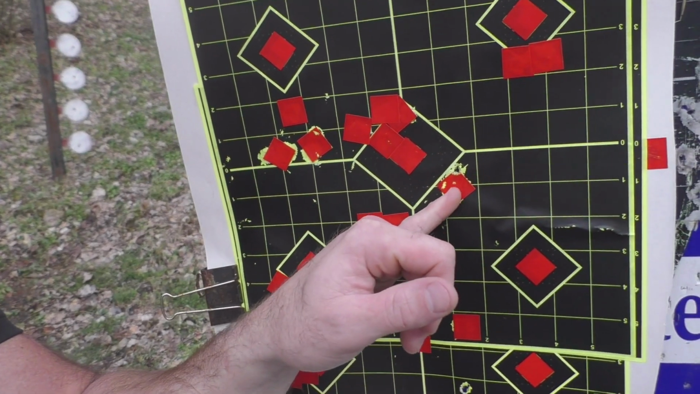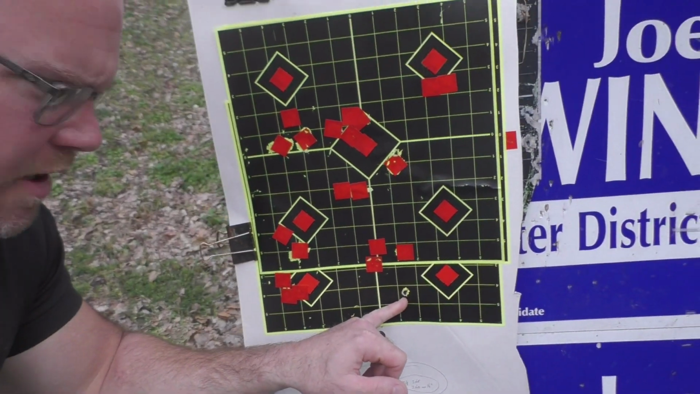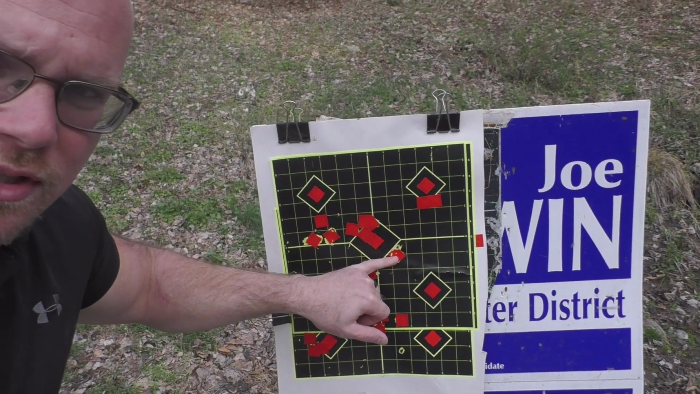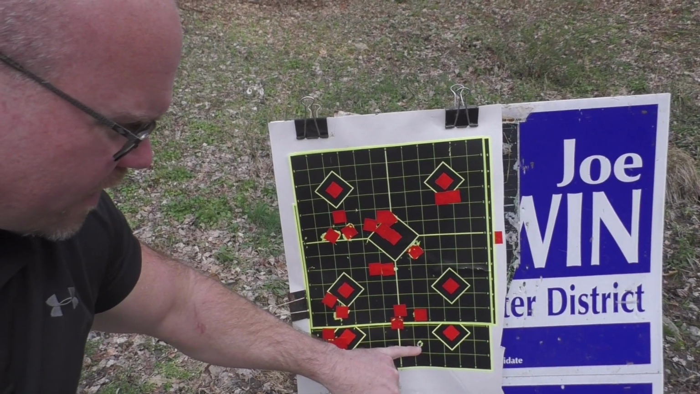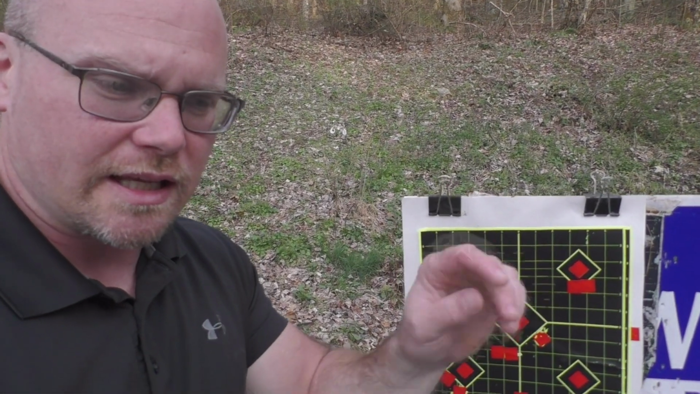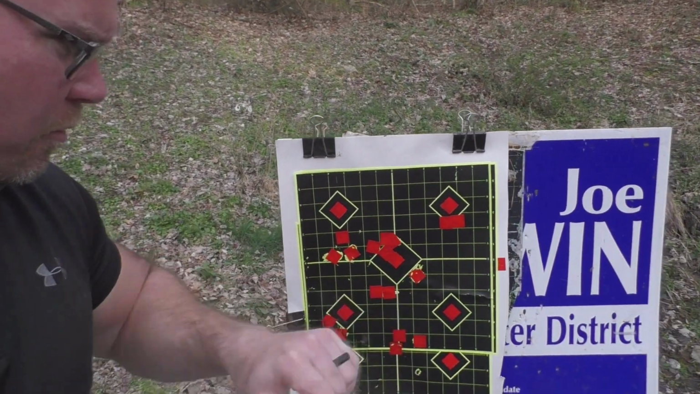I was aiming at that and hit just right at the top of it. Here was where it was initially. I was aiming here and hit here, so we held the blue crosshairs there, moved the red ones down to there. You hit your video record button again, and it saves it. And then our second shot was right there, right where we want it to be.